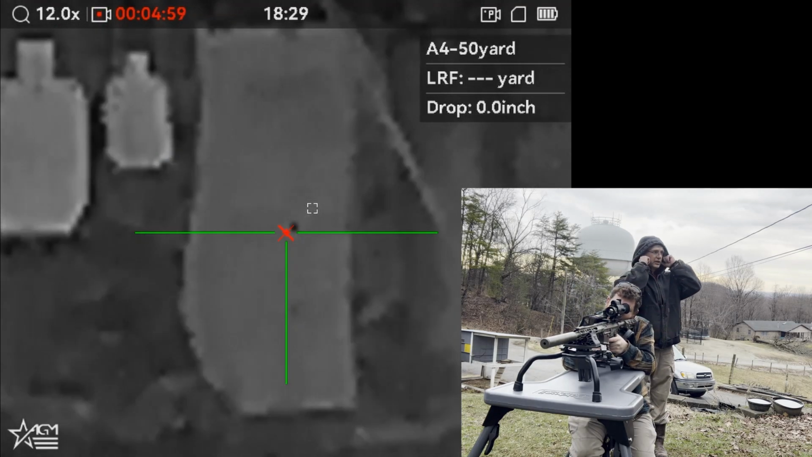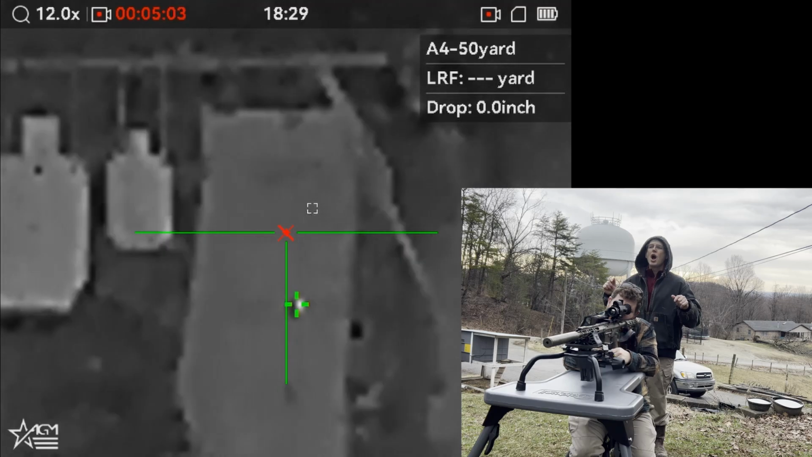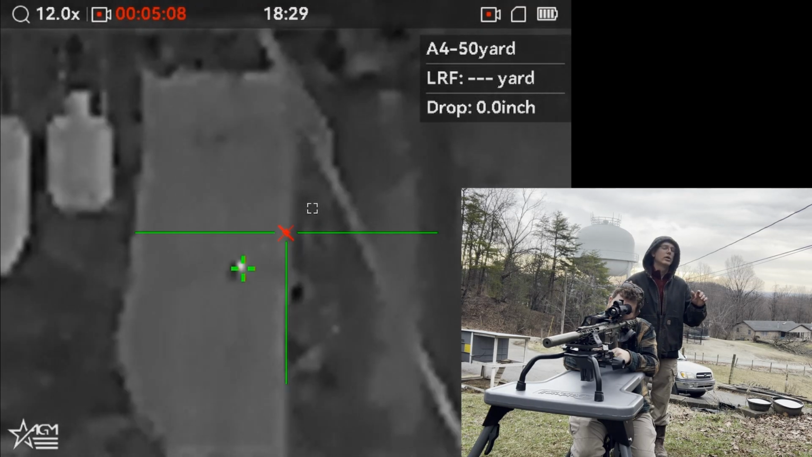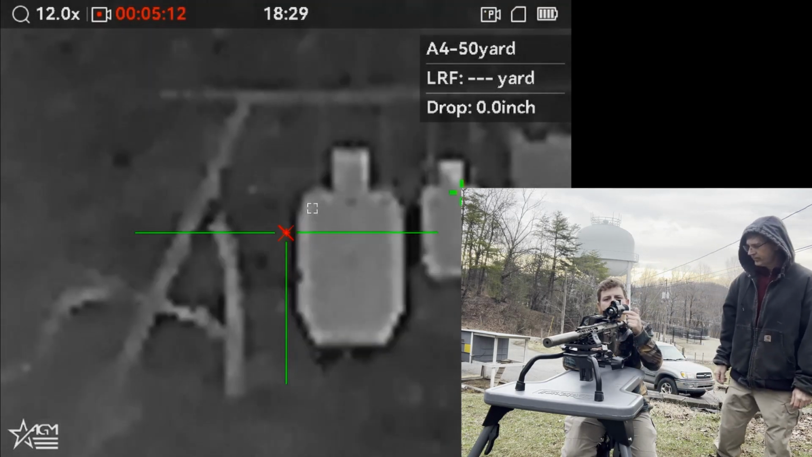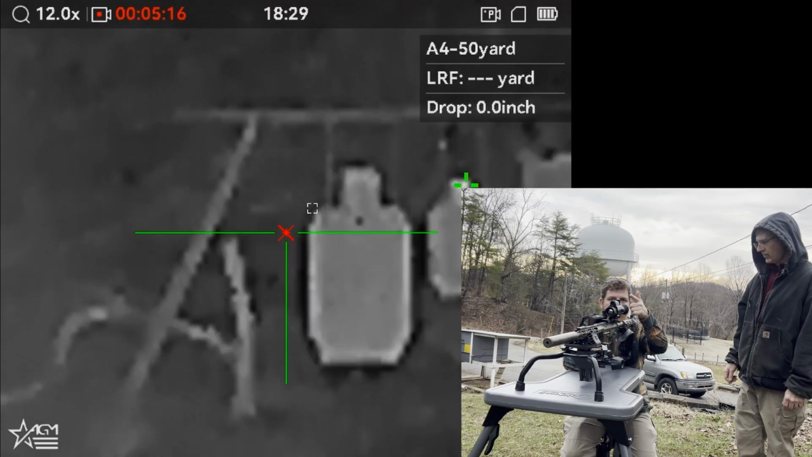Last shot. Last shot. Money. Might be just off to the right a little bit, but we'll go down and we'll check, and if it is, I'll just adjust it to the right a smidge on here later, and we'll be good. That's all there is to sighting this in. Let's go look at the target.